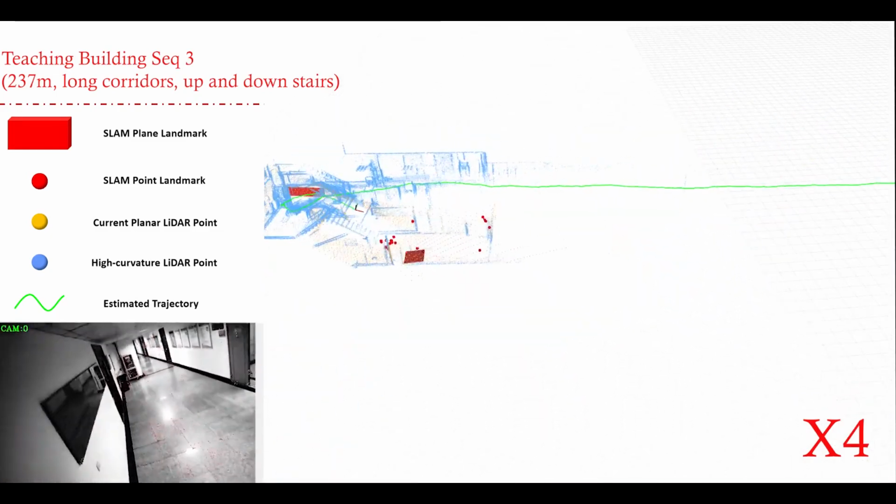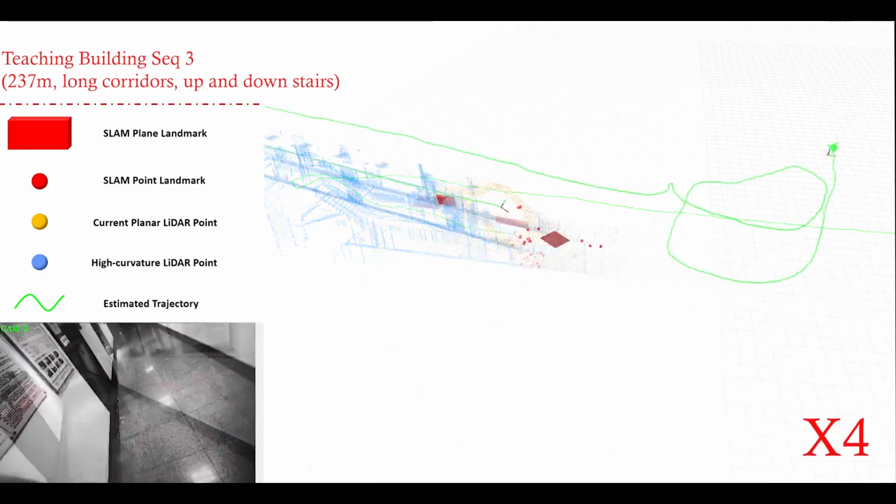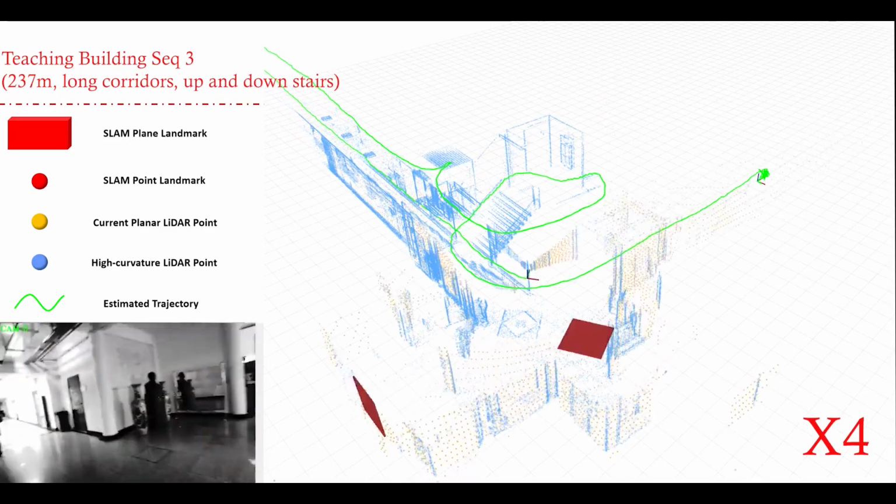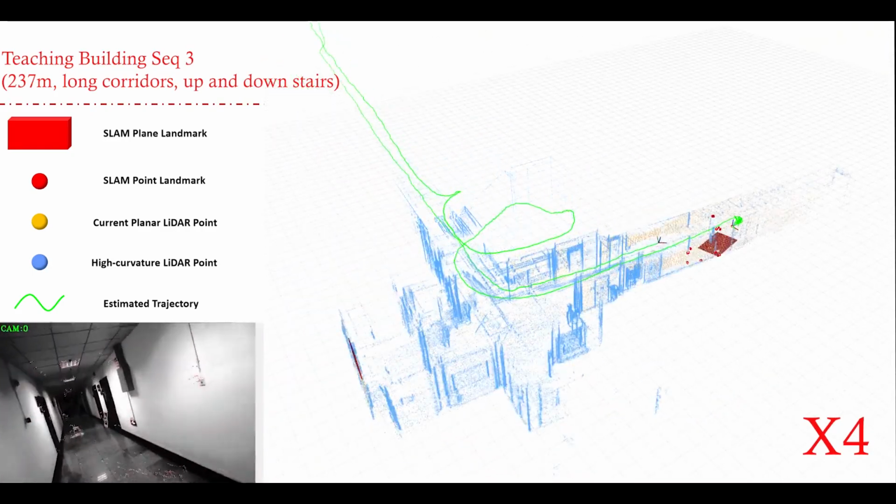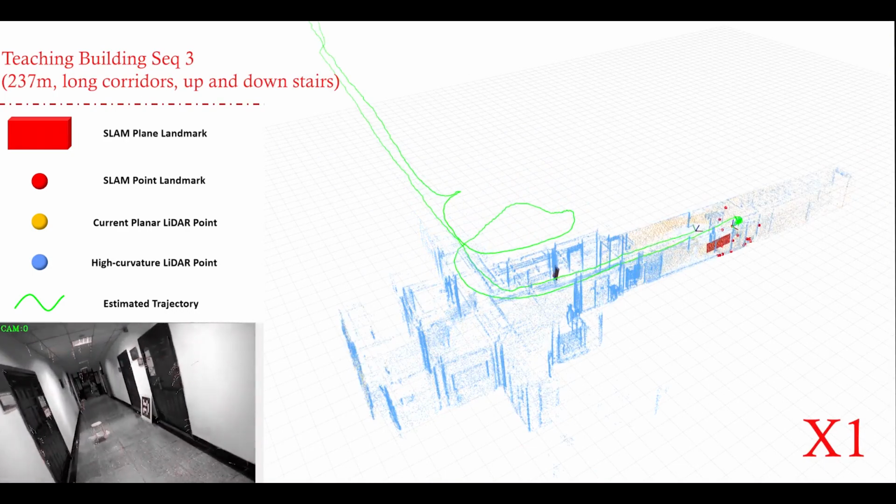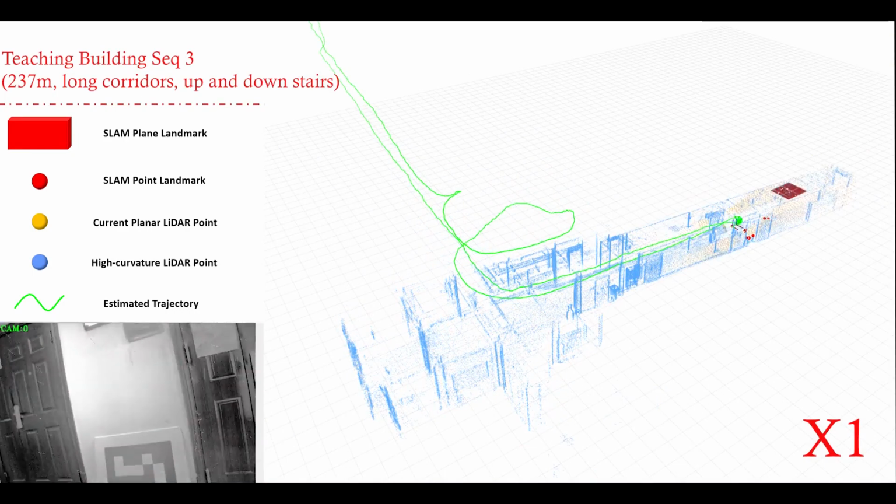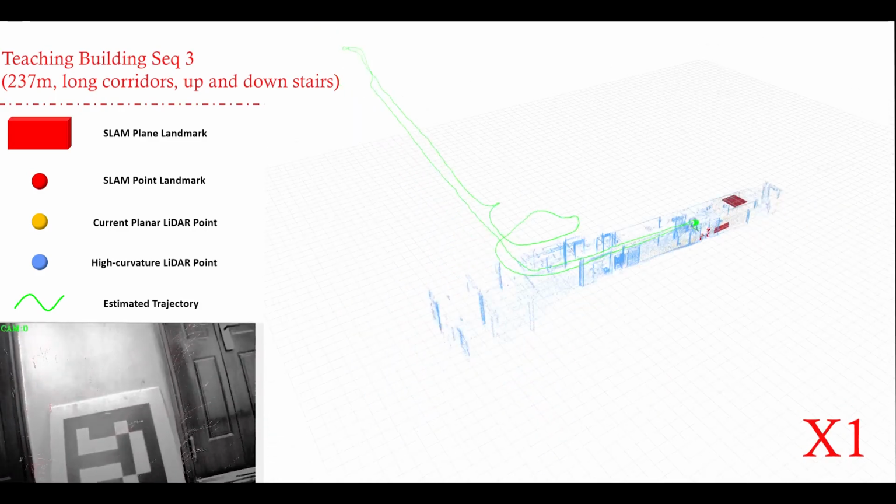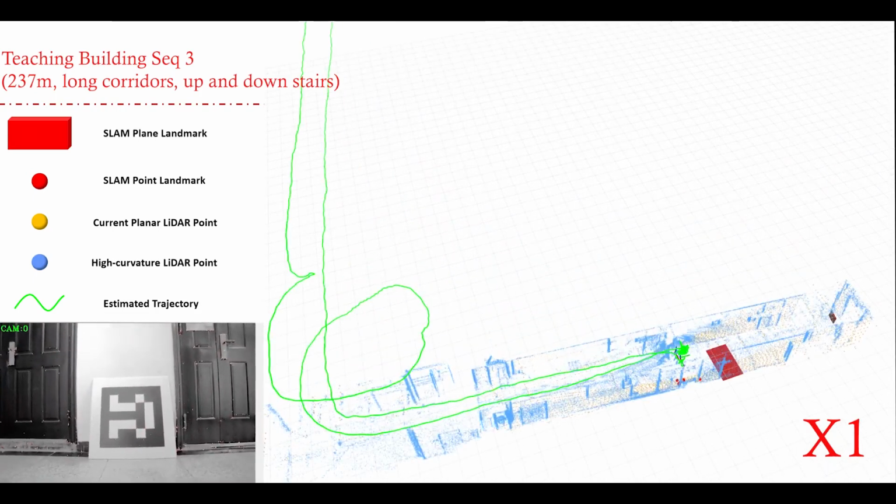Go along a long corridor. And stop at the same position where we started. We can see the final drift error is less than 1 meter in a whole trajectory of 237 meters.